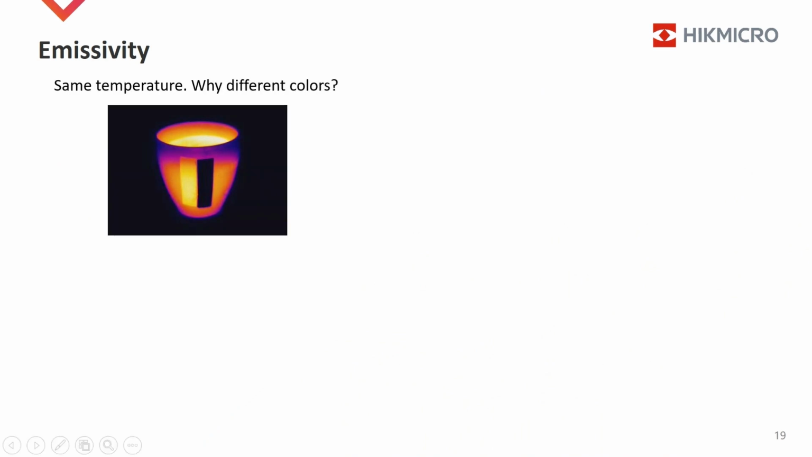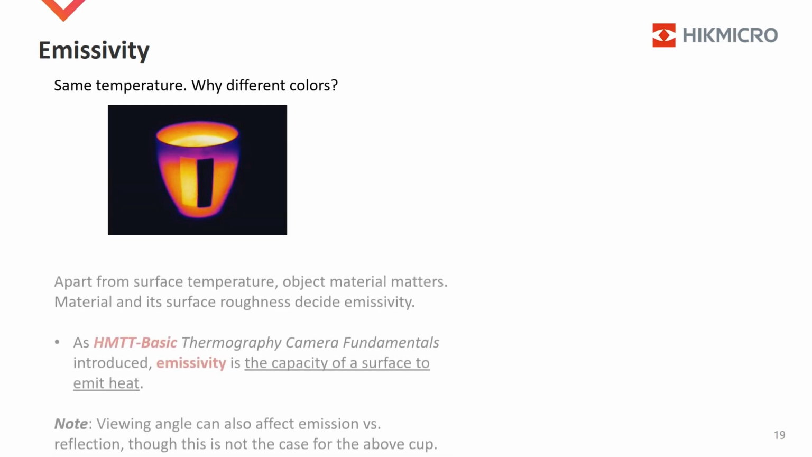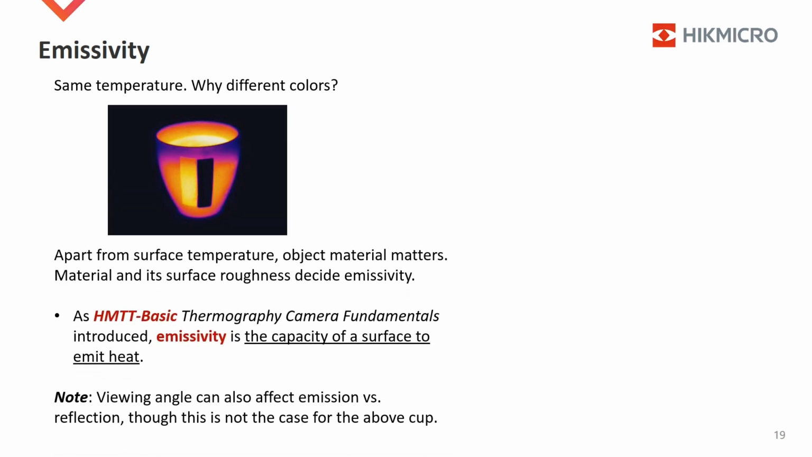The first one is emissivity. The cup stays on the desk for a while. The 2 tapes on the cup should be at the same temperature, but why do they show in different colors in the thermal image? After learning another HMTT basic course, you would know both material and its surface roughness decide emissivity.